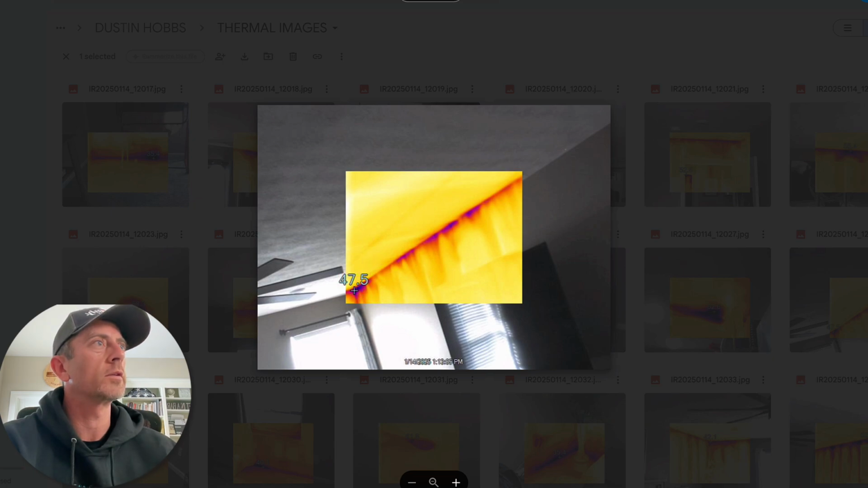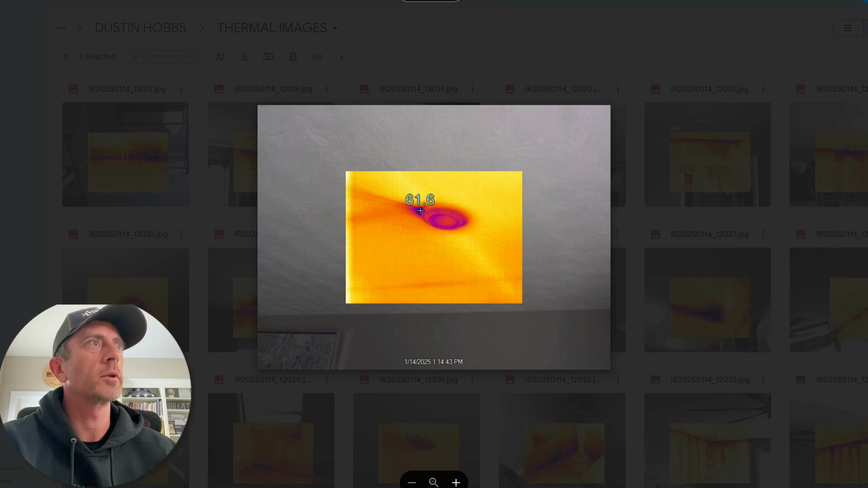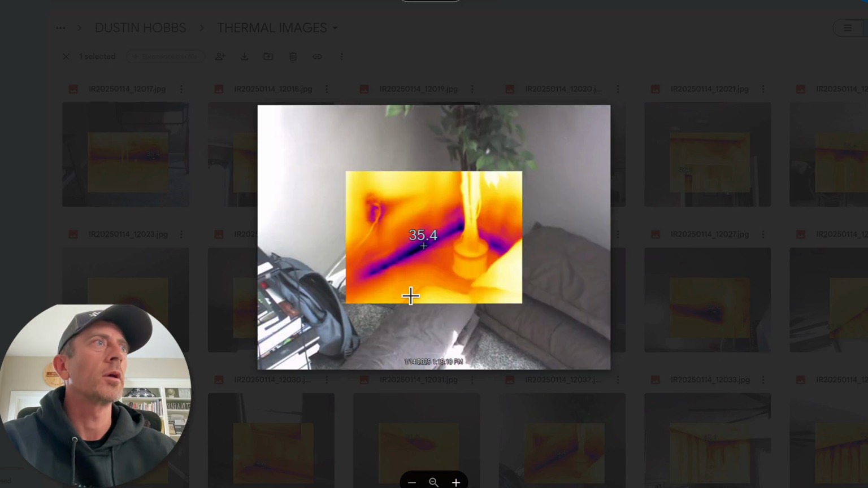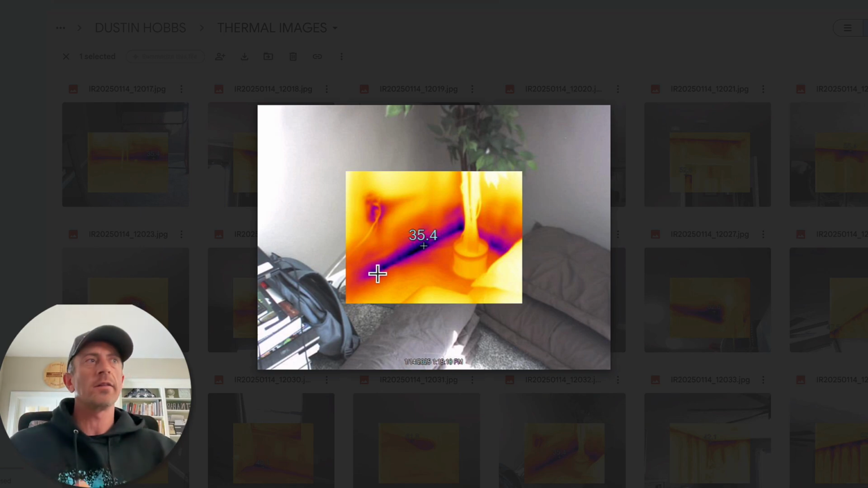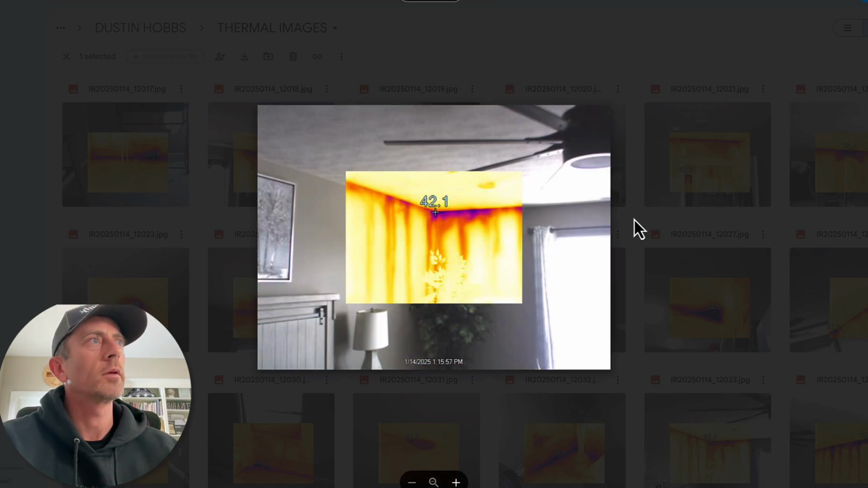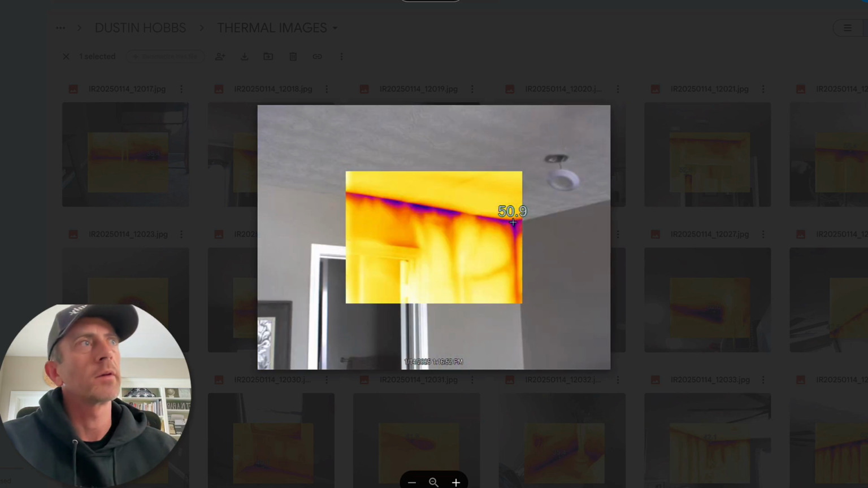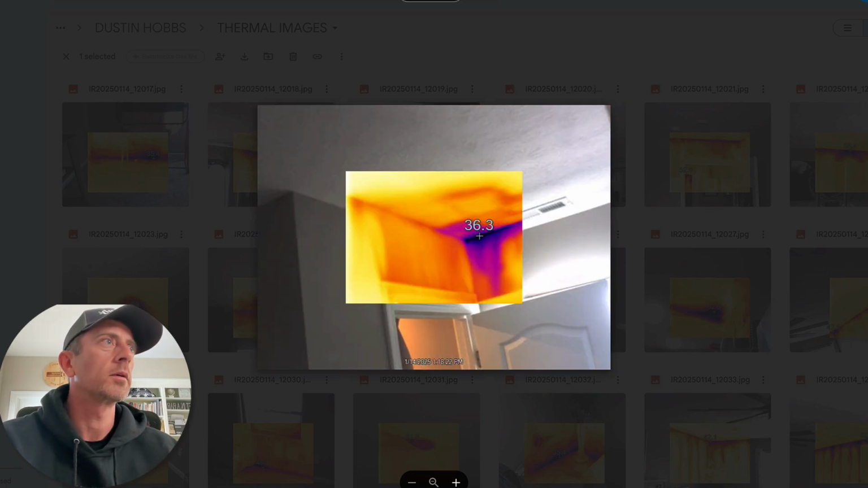More top plate leakage, more bottom plate leakage, same thing. Bunch more right here. So I think this is your master bedroom. Lots of it in the front right corner. If you're facing the front of the house from outside, this is the front right corner. Top plate leakage again, same thing.